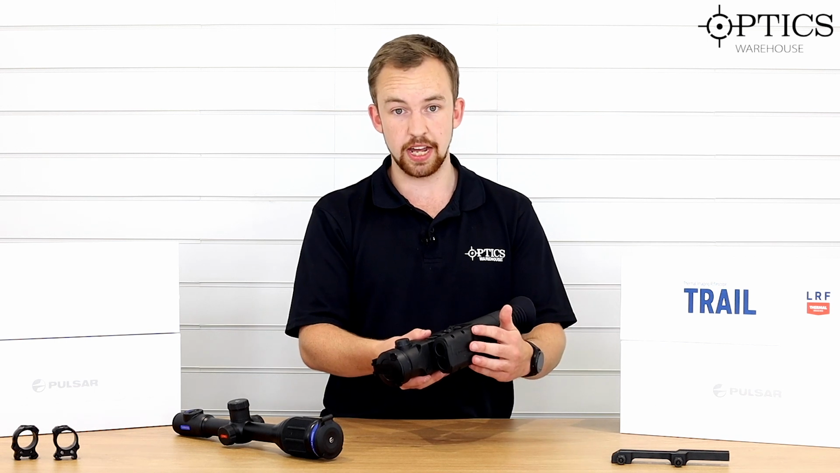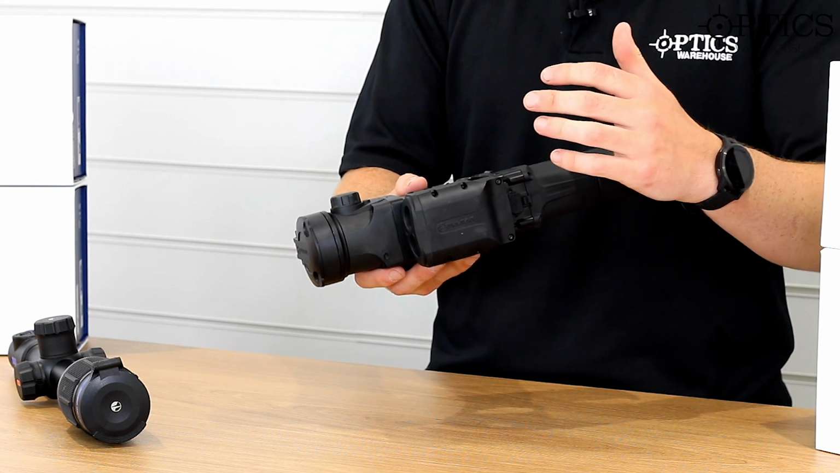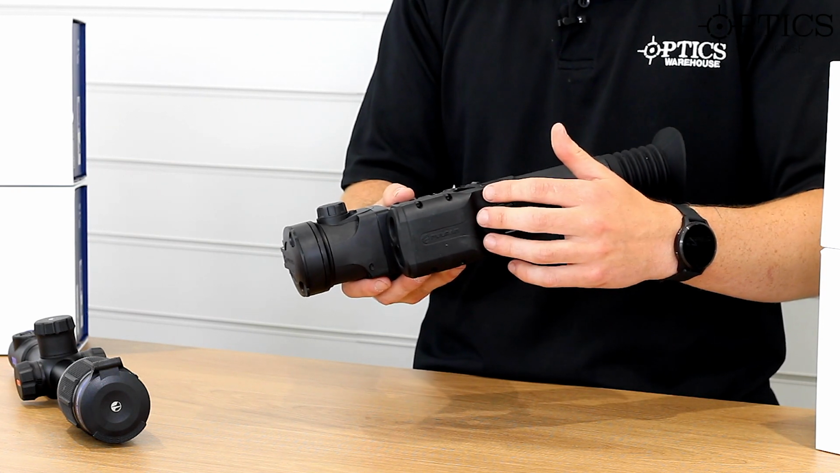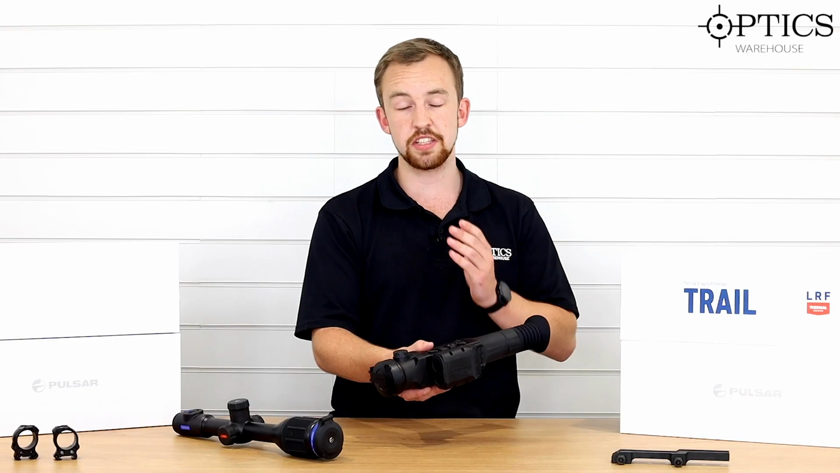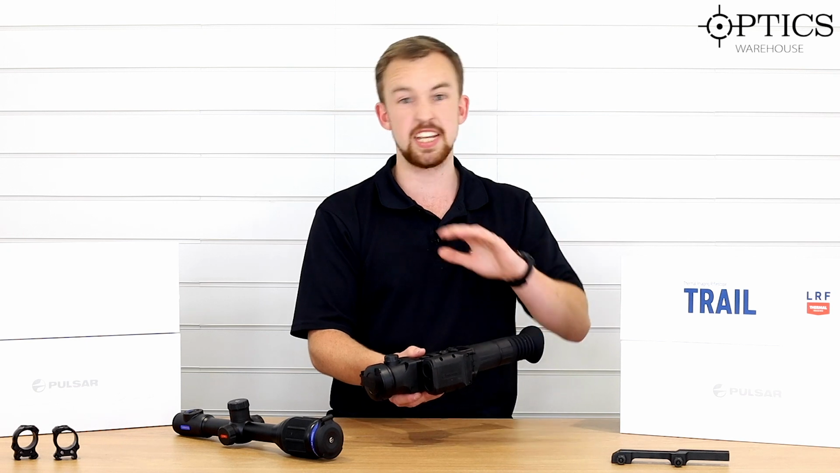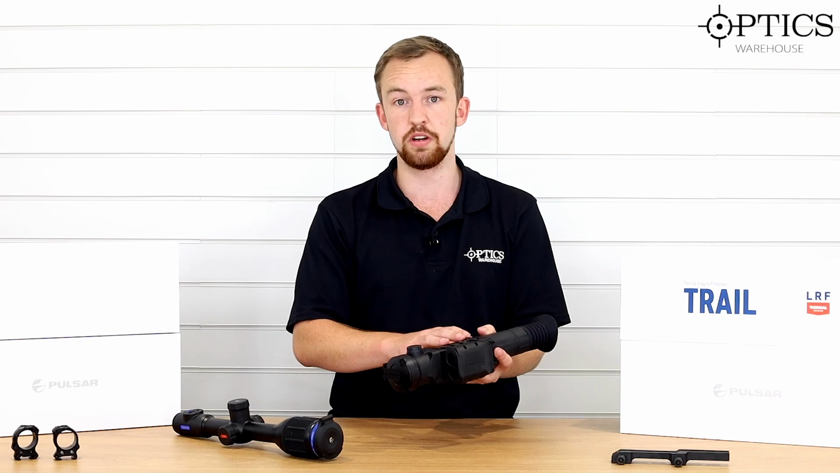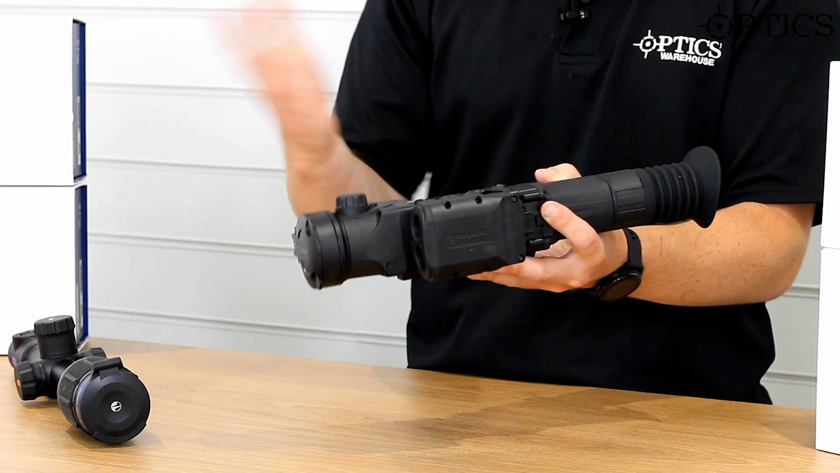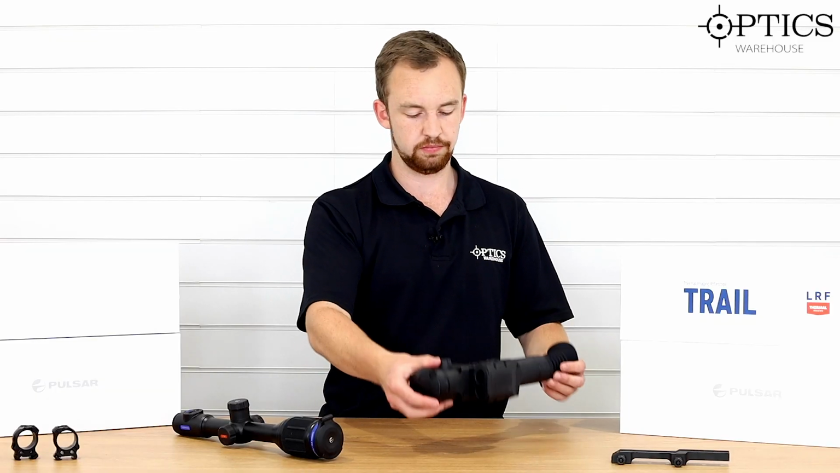Now the laser rangefinder on this, as introduced with the Trail LRF, is an outstanding piece of kit. Having used these myself, you can range an object to within 2 meters of what it actually says. It's absolutely fantastic, especially if you're looking to take out that fox just beyond your limits, let's say 300, 350 yards, and it really helps you with your holdover. Moving to the front, you have your focus knob, nice and easy to use, very standard, and your lens cap, which clicks on and off.